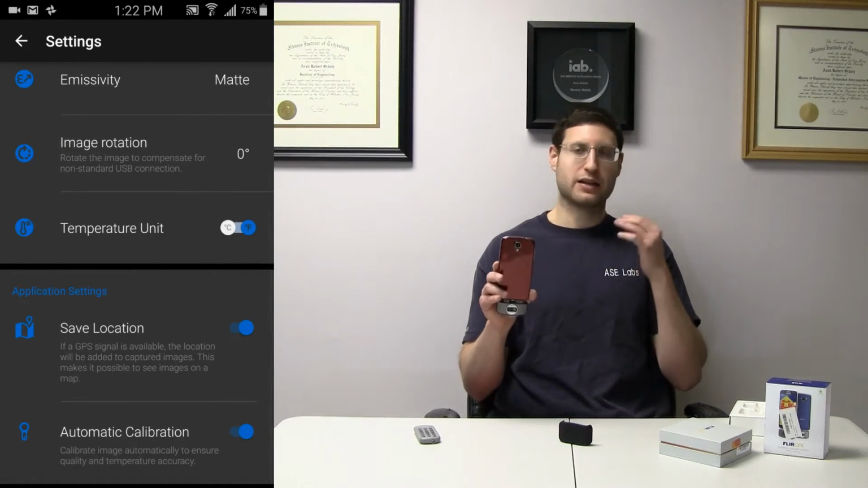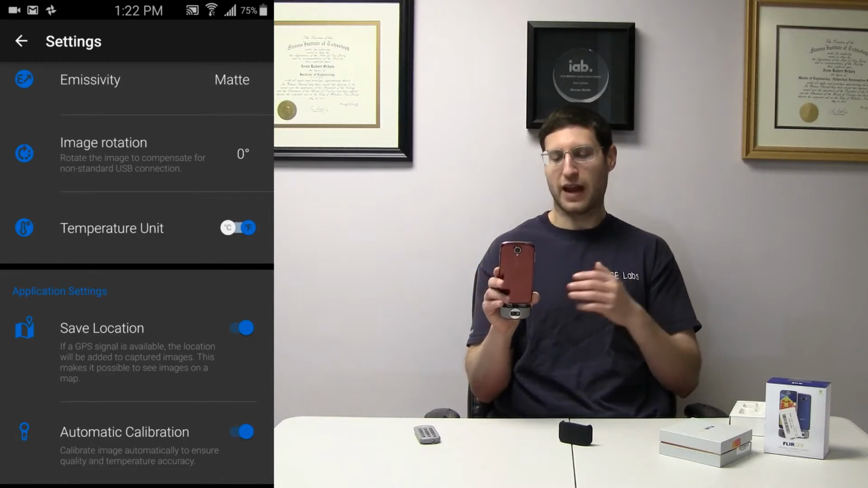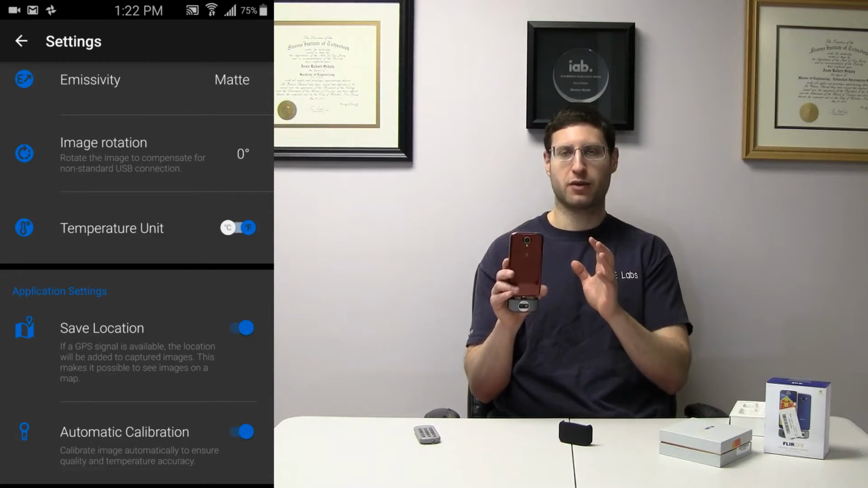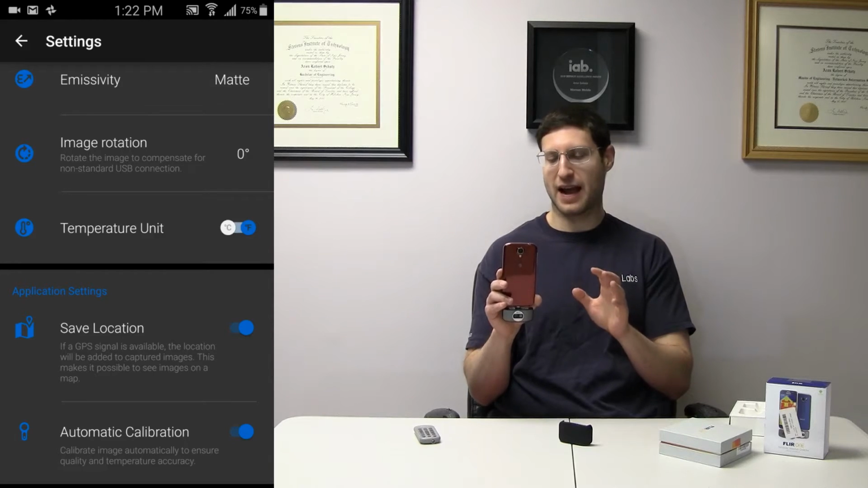Save location: obviously, it'll save the GPS location just like your phone generally does. The automatic calibration allows it to repeatedly, once in a while, calibrate the sensor so it can get an accurate reading. Now, if you wanted to, you can actually manually calibrate. If you turn that off, this little button up here in the top right is actually calibrating it manually. You can see it changed a little bit. But again, I would leave the camera to do whatever it's going to do.